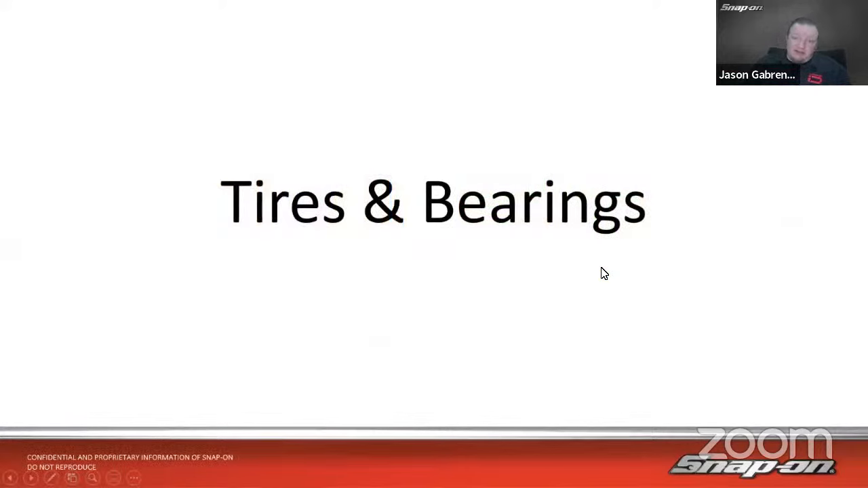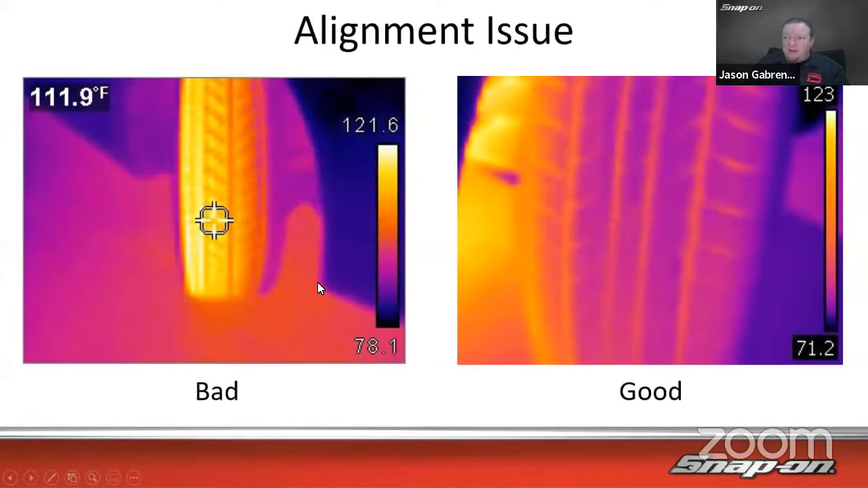When talking road testing, we're talking about checking periodically for failures and things of that nature. We've got tires and bearings as well. How about an alignment issue?